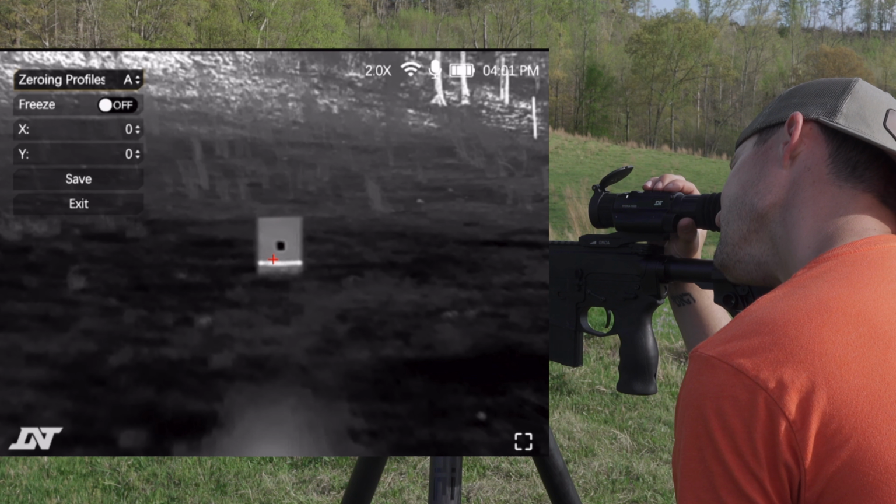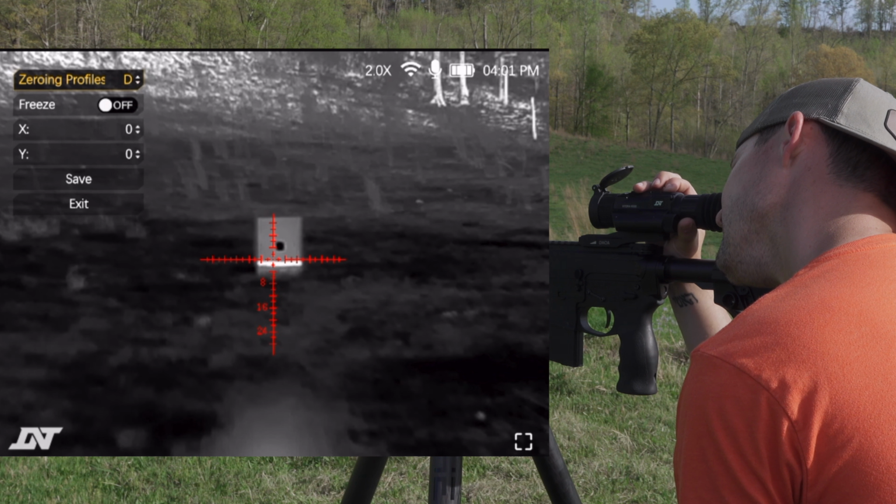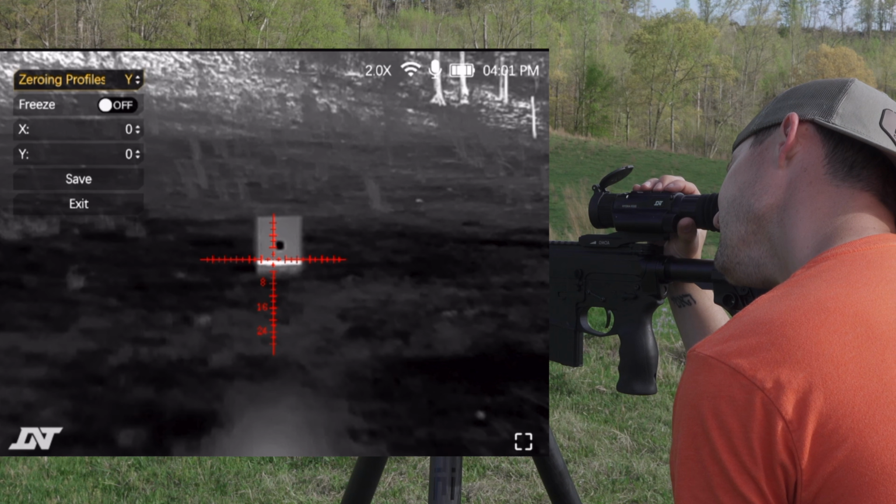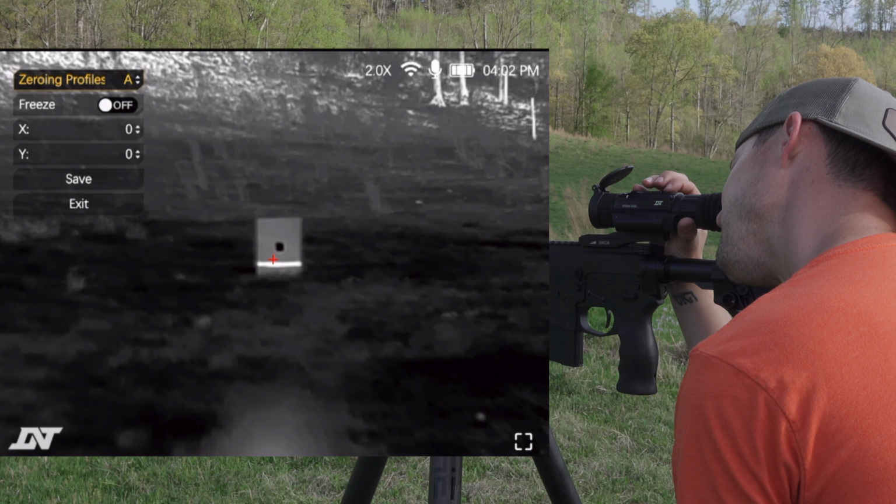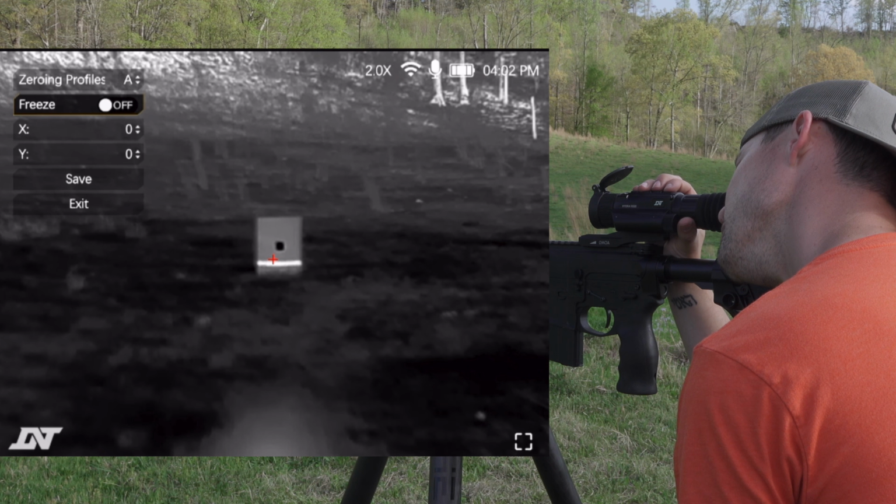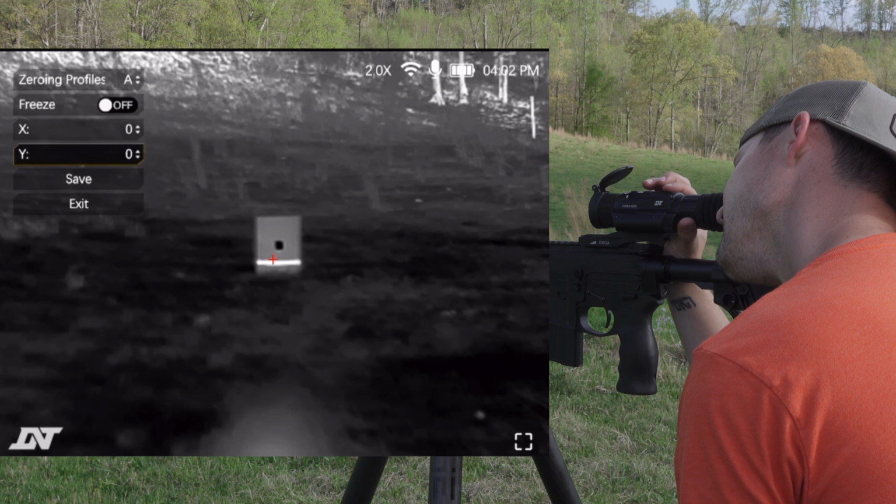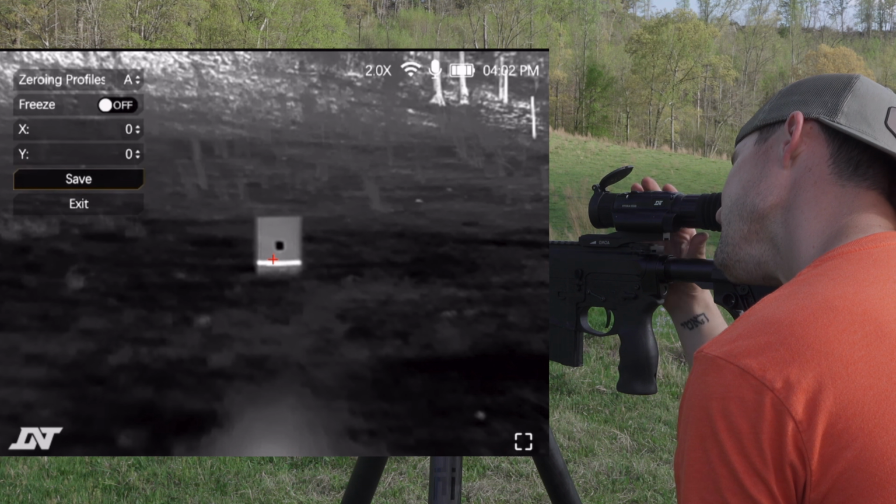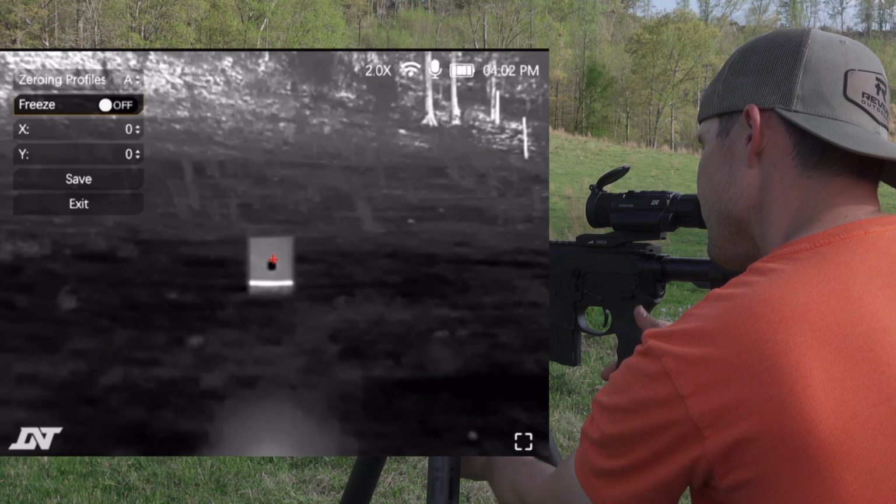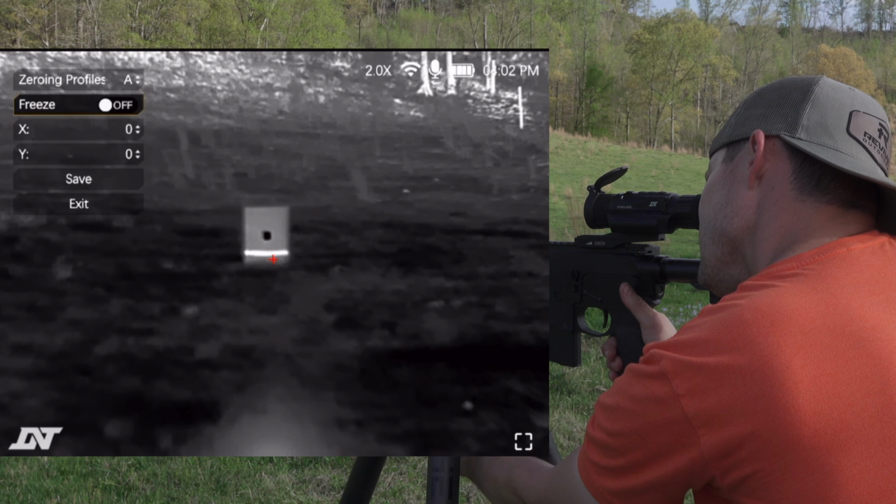You can see here at the top it has zeroing profile, so you can click that and you can go A, B, C, all the way down through Z. So we're going to leave it as A. Again, once we shoot, we're going to freeze that image, and then we're going to move that X and Y axis around, and then we're going to save it. So first thing to do is load up the gun and go ahead and take that first shot dead on the target.